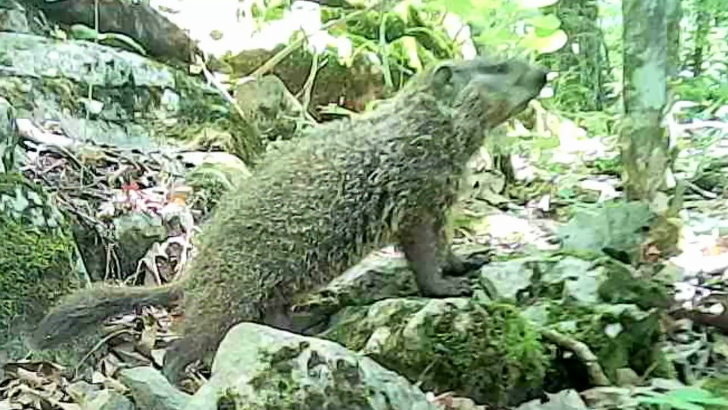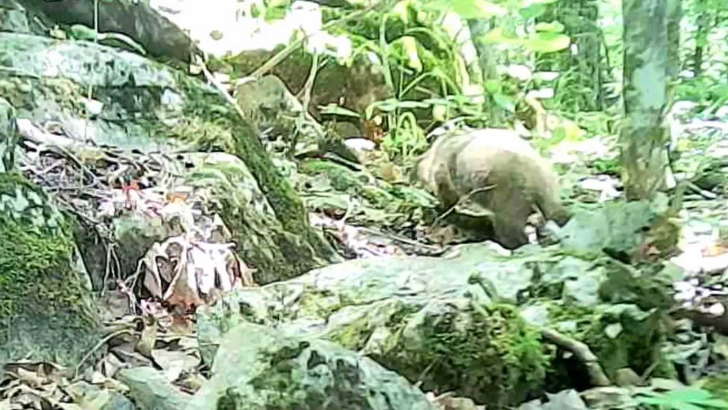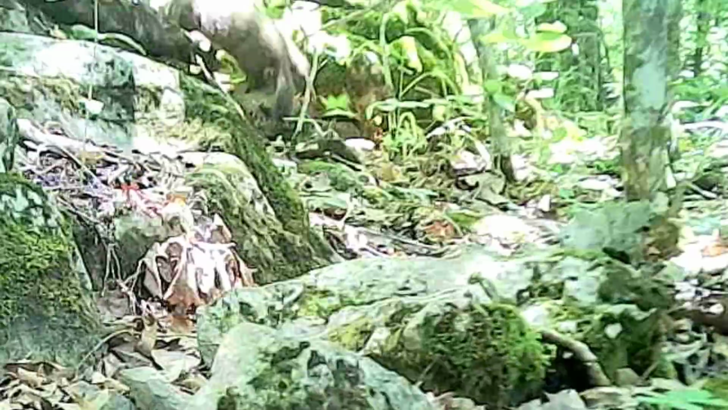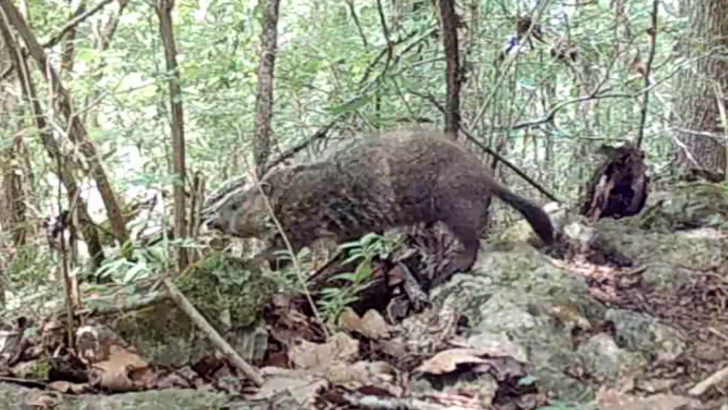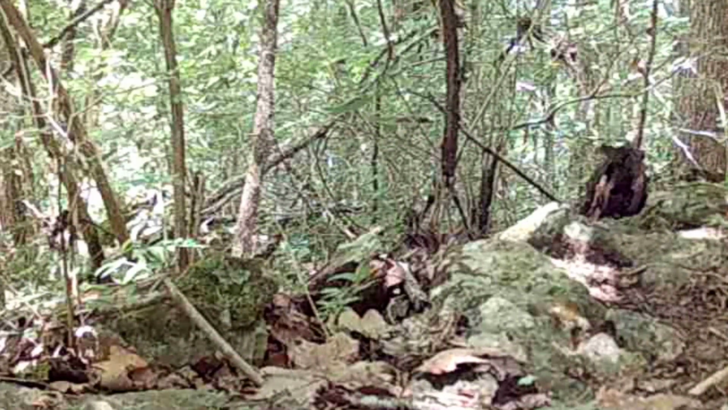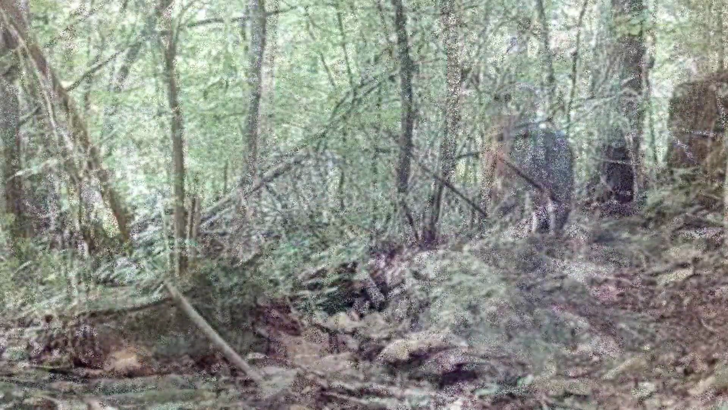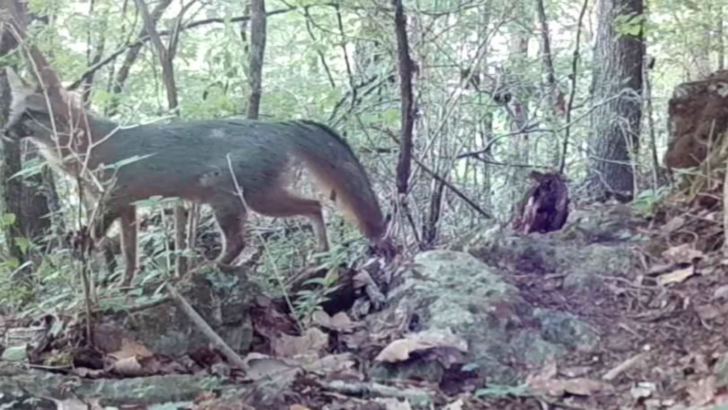And there's old Dirty Dan, making his rounds. He's moved around good this week. And he's there on the rock ledges on the side of these cliffs. And the old fox is too. They just making the rounds. I'd say they pass each other.